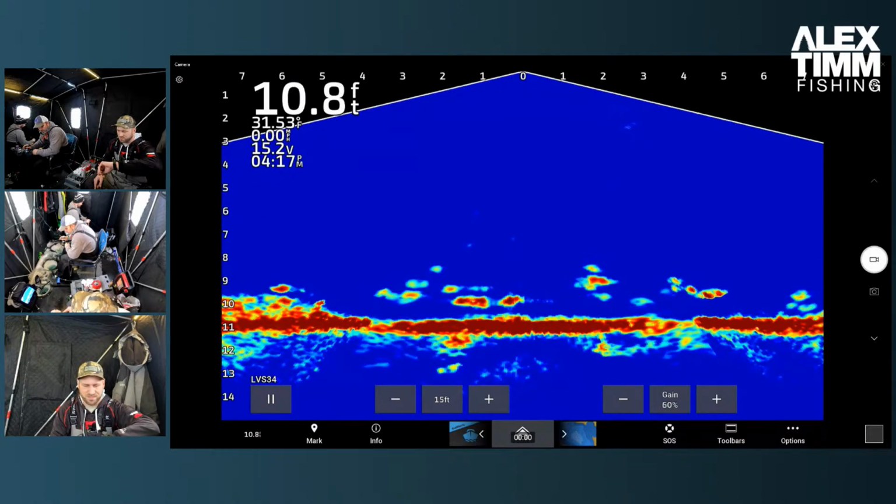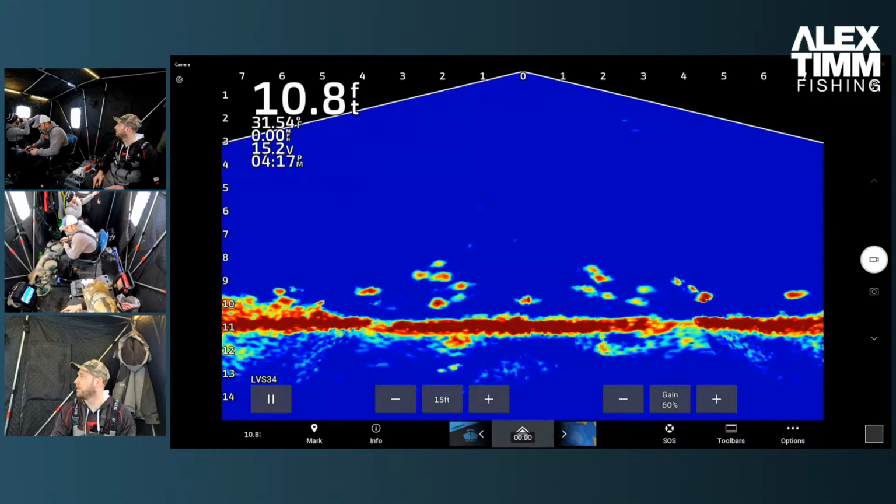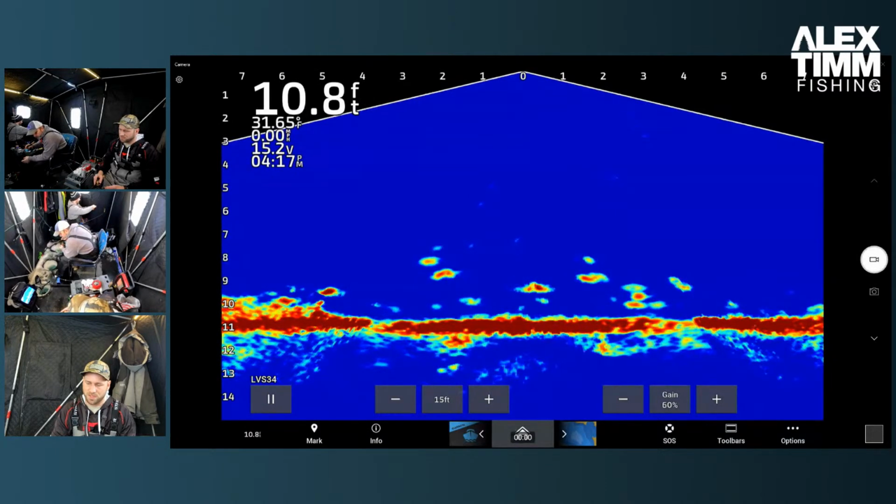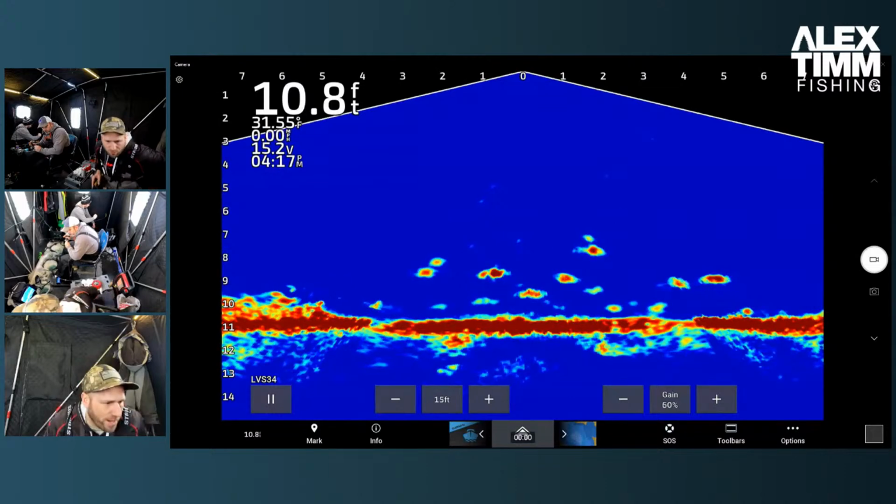Sun is supposed to be setting at 5:11. So you can see the clock on the screen there says 4:17. So we got just an hour before sunset. So hopefully we start hitting crappie and get out of these small bluegill. Looks like I got a small mark right on my jig and then a bigger mark that just swam away from it below. Maybe it's going to go to John. Fish coming in from the right.